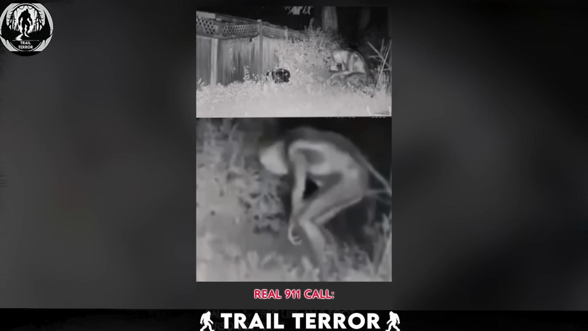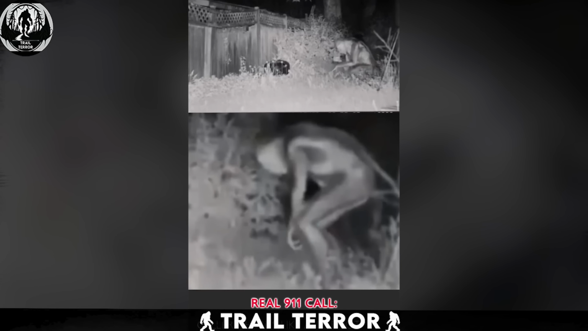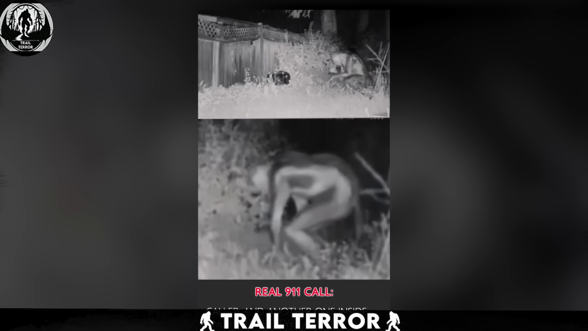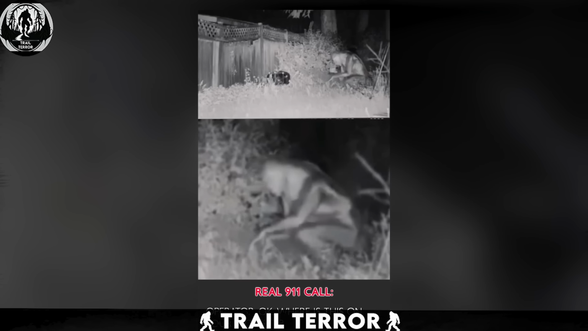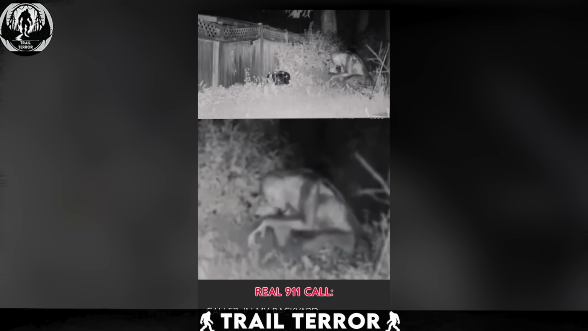The footage obtained by the police reveals two towering figures, each standing at a staggering 9 feet tall. These creatures appear to be a bizarre mix of a monkey and a human, with hunched postures as they scour the backyard. The sight of them is enough to send shivers down your spine.